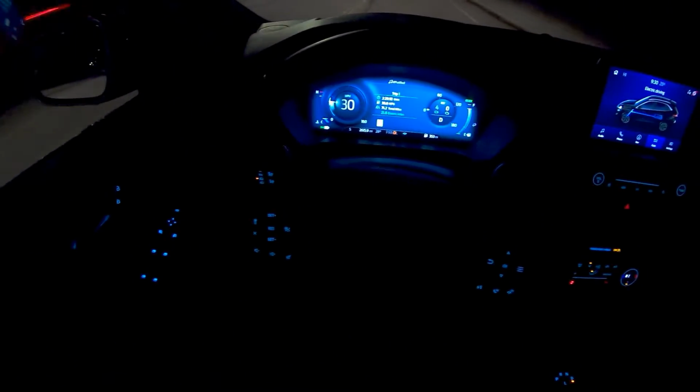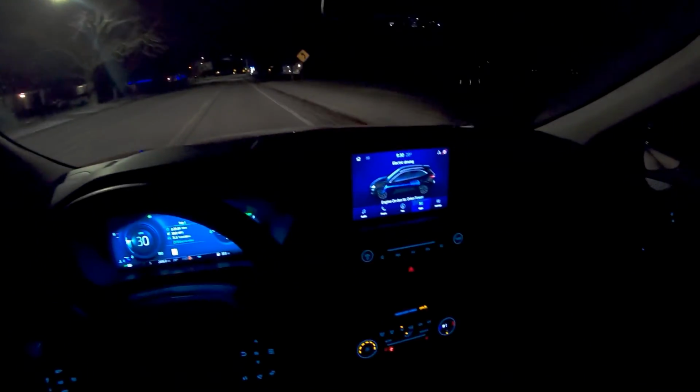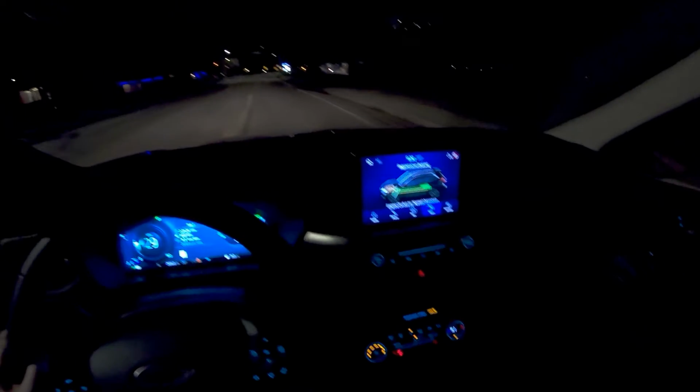So now what'll happen, if we drive like this a little bit longer, it'll pop up, the engine will come on and say, engine on due to, I think, cabin heating. So it's just kind of interesting.